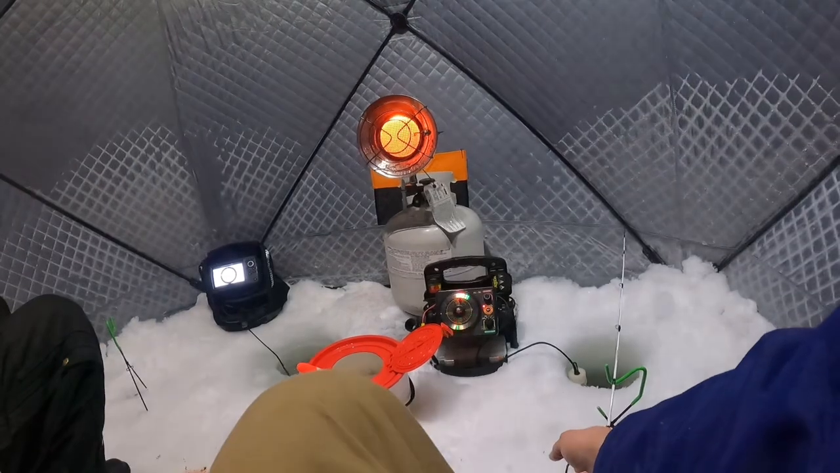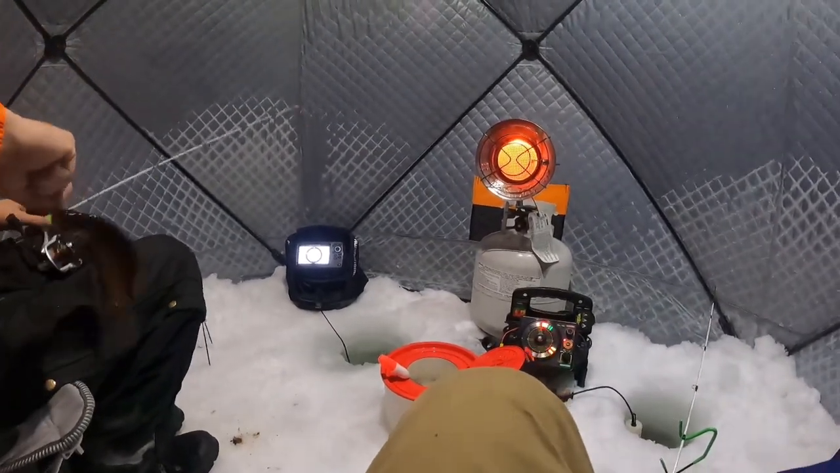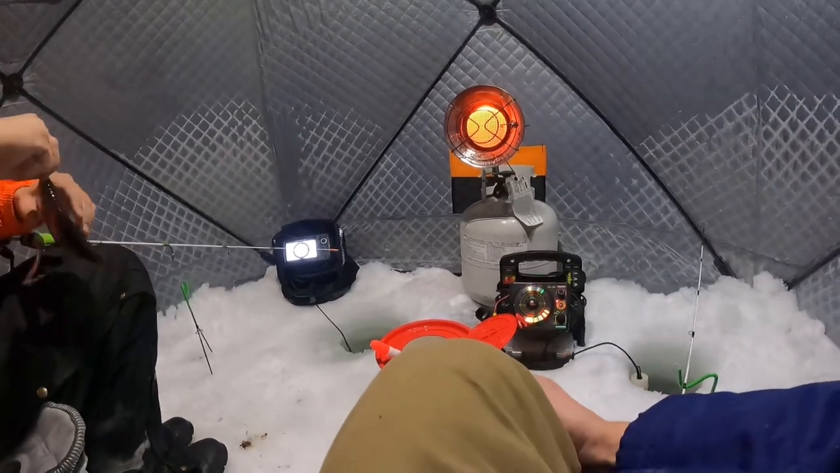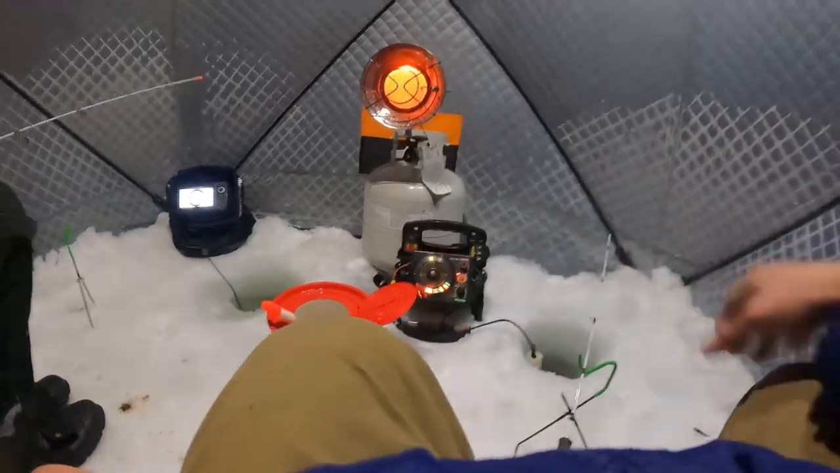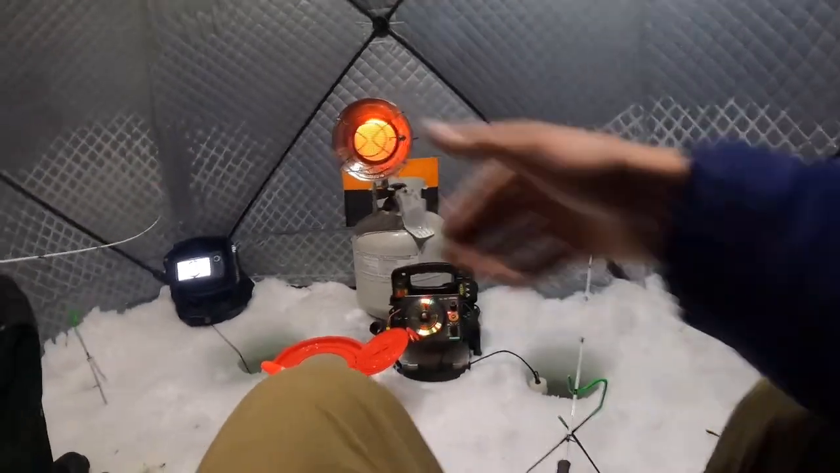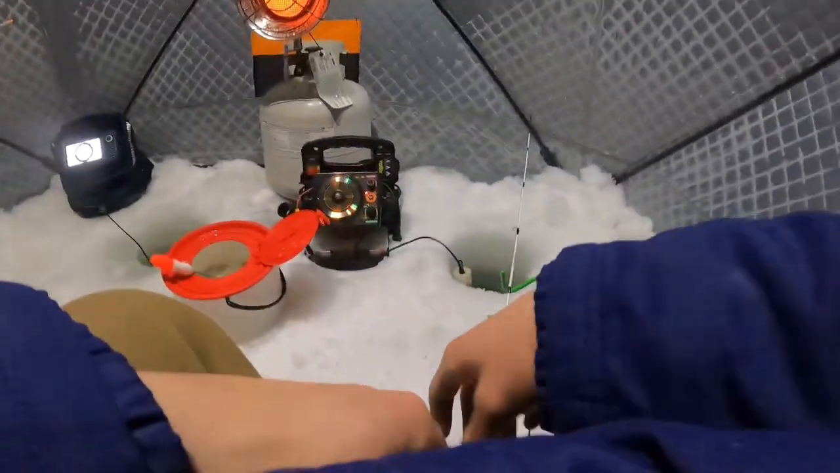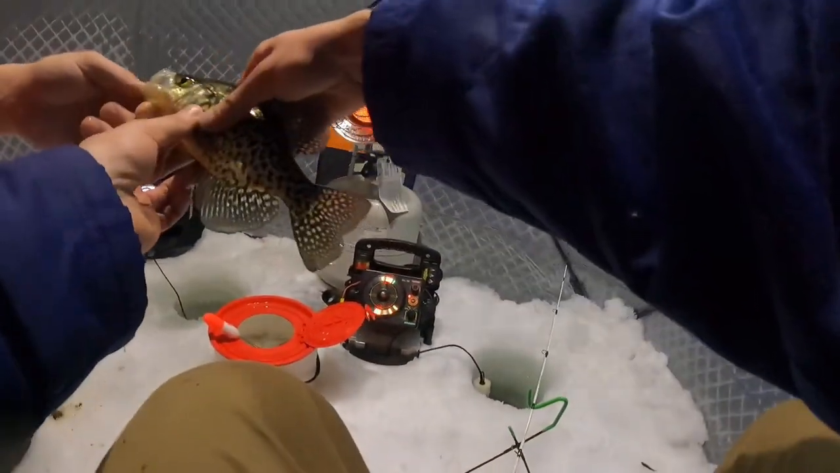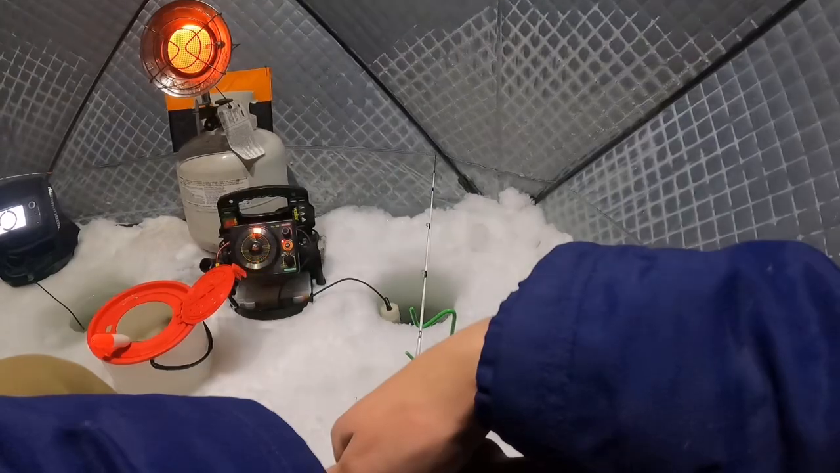Oh, chunkster. Ah, he's biting me. I should have brought my scale, dang it. So dumb. Get him. Get him. So pretty, these fish. Maybe I just think it's funny.